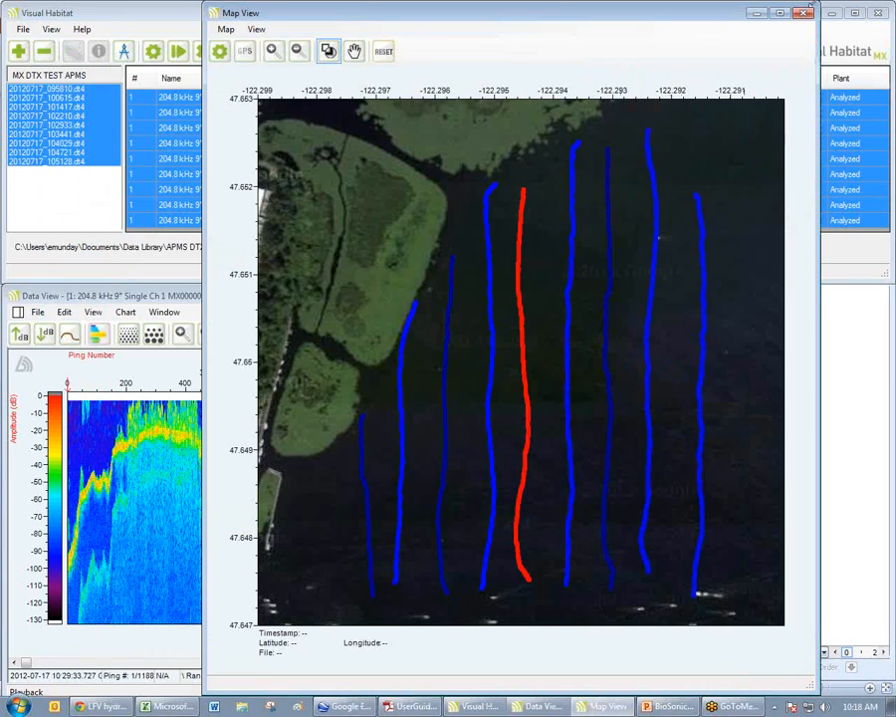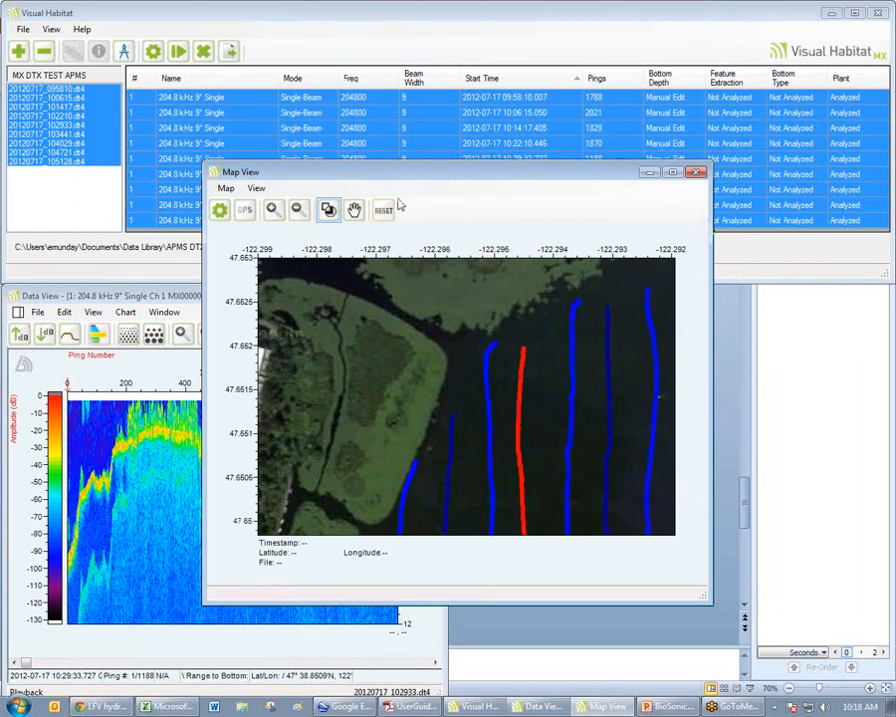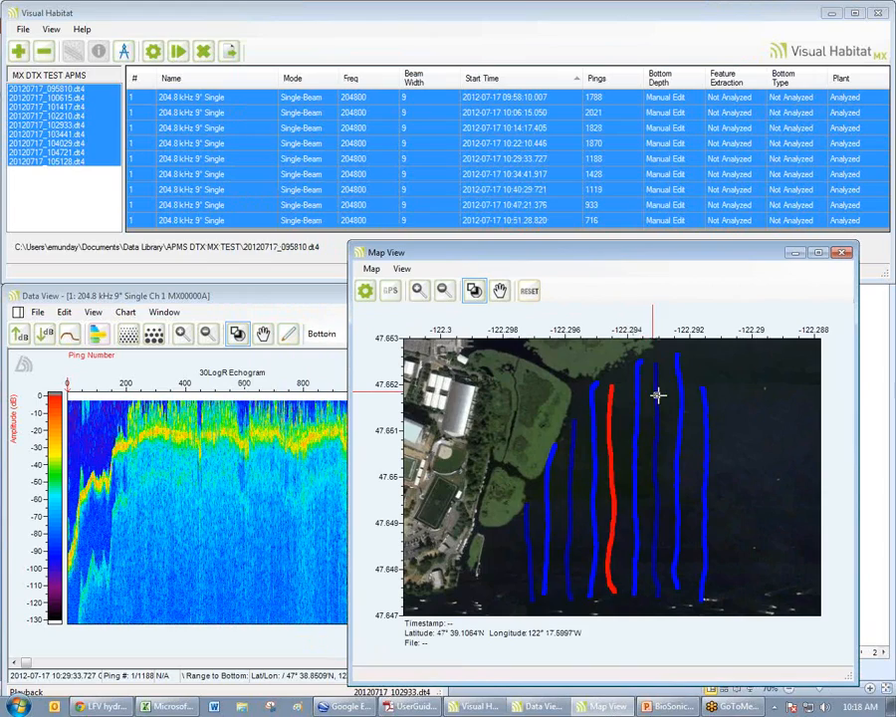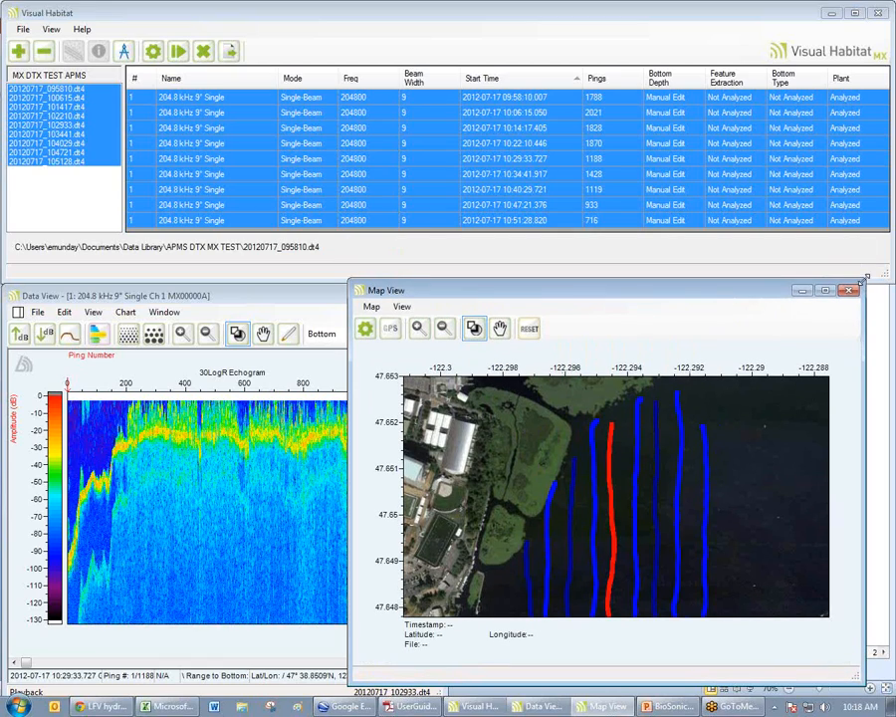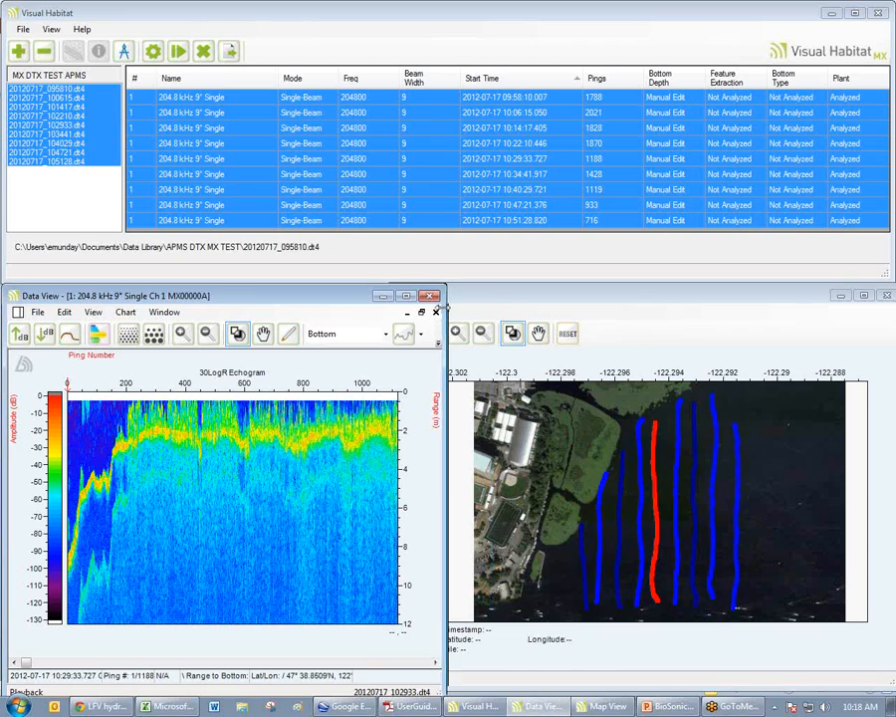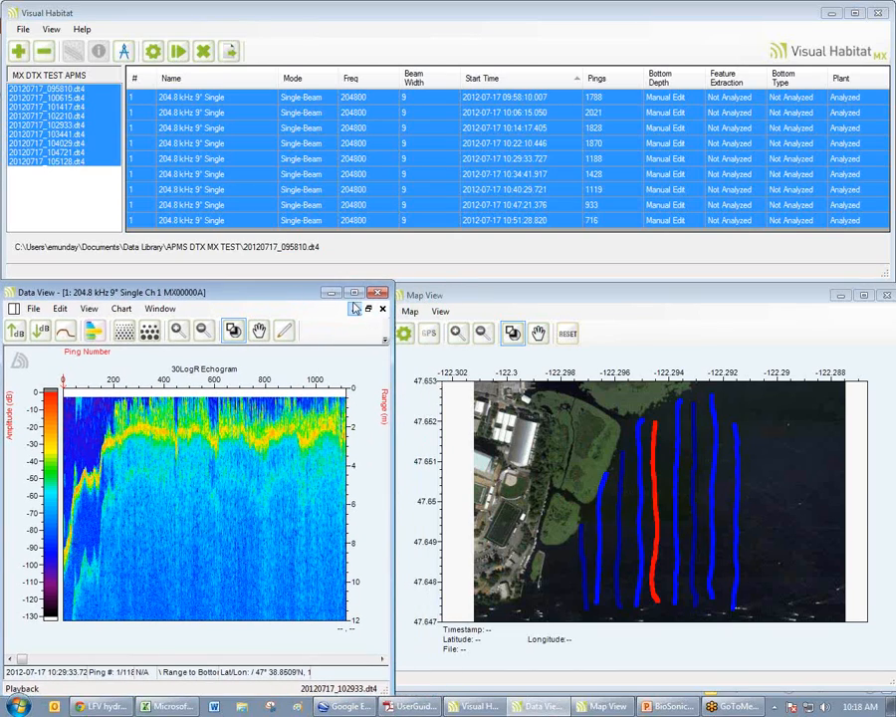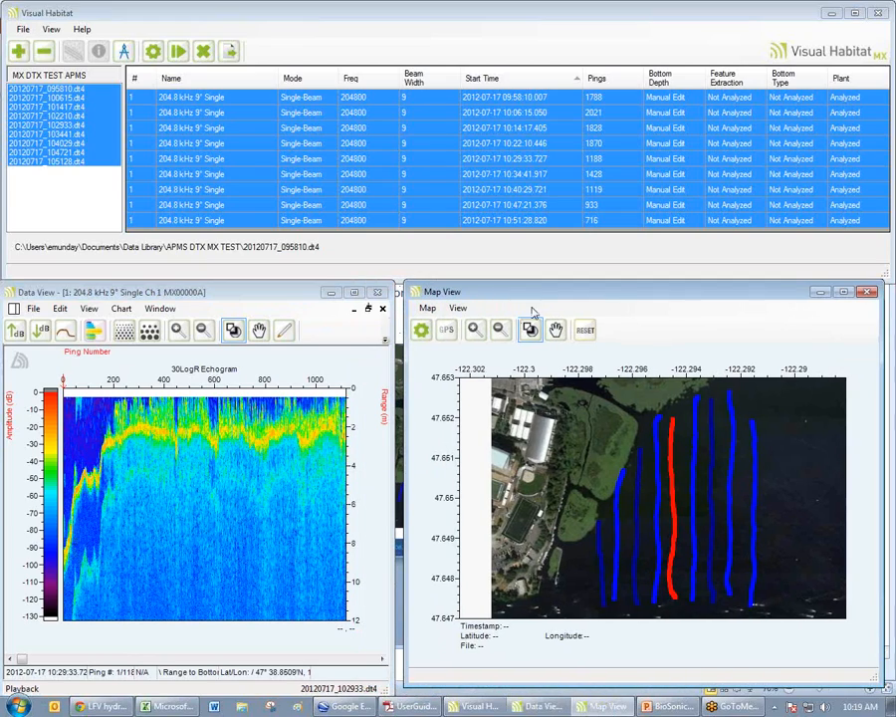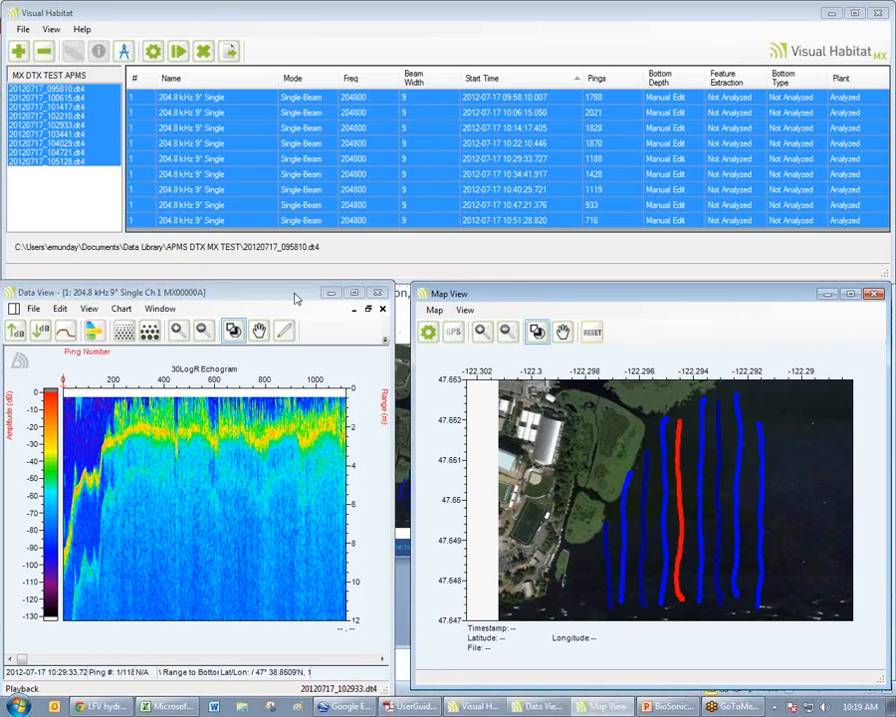Okay, so we have this integrated utility that provides us with nice background imagery for our maps. Now we have our transect overlaying an image. Okay, so now we have our windows set the way we like. We have the different views. Now we can begin to work with the data and do some processing in order to extract the information we're seeking.